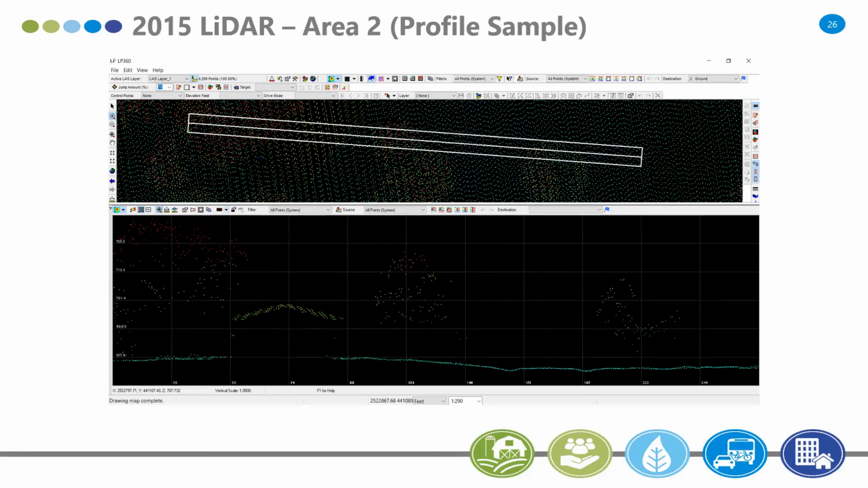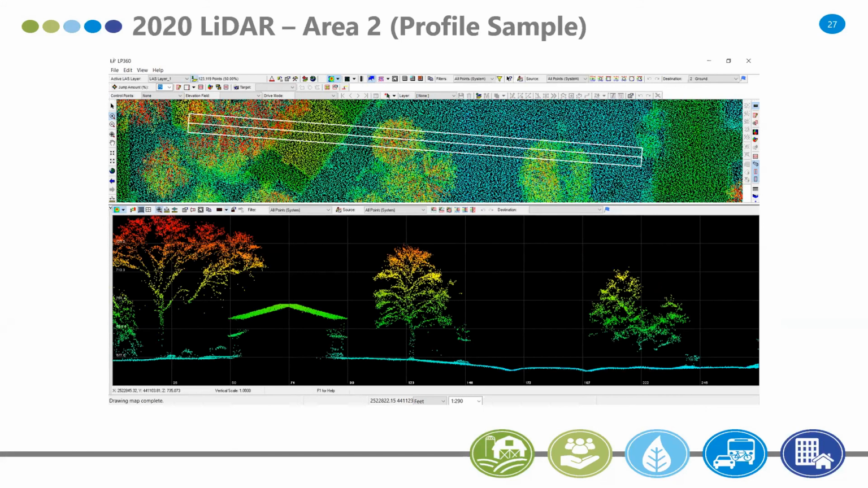You can look at the trees, just to give you some clarity. This is 2015, and then here's 2020. You can see the branches now. You can see the level of detail. If you're looking for the top, that's no problem. But if you're looking for the information on the sides, the crown, and things of that sort, obviously that's going to open up a lot of eyes.